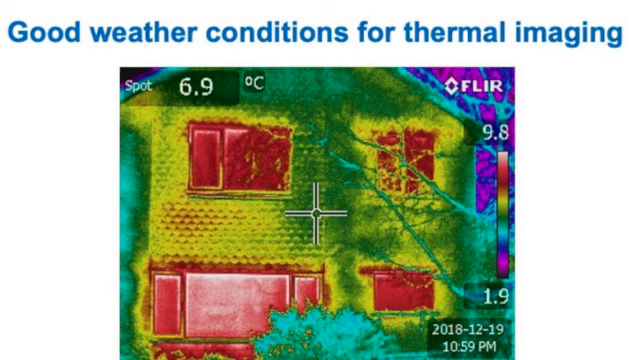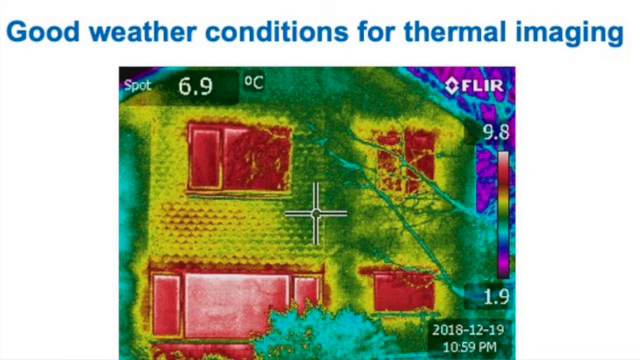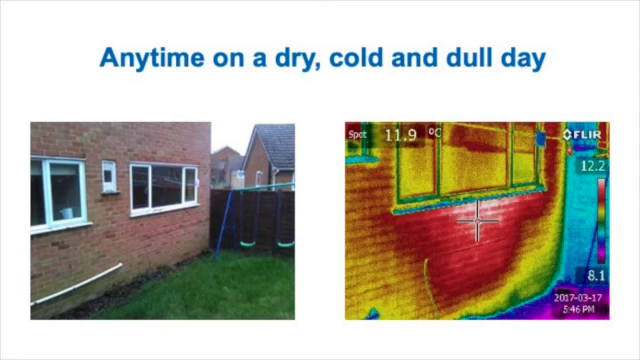As a general guide, a good time to do thermal imaging of the outside of your home is after sunset, when the temperature outside is dropping and the heat is usually fully on indoors. Sometimes, though, if you're lucky, the weather will be cold and dry and overcast all day. And so if the heating's on inside your home, you can then do thermal imaging at any time.